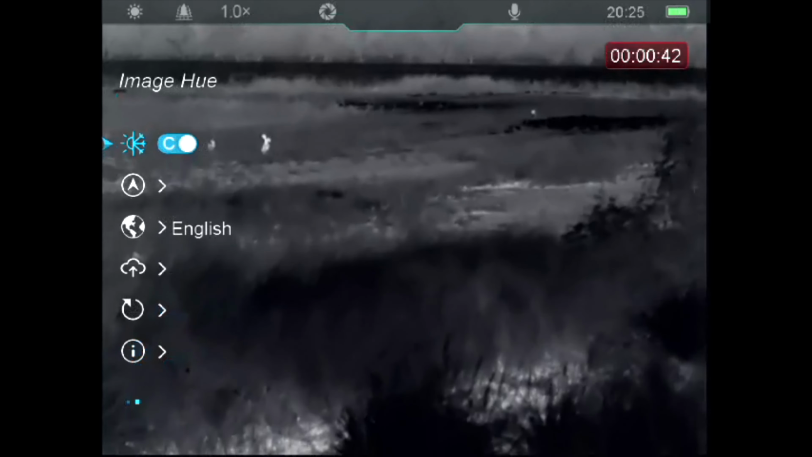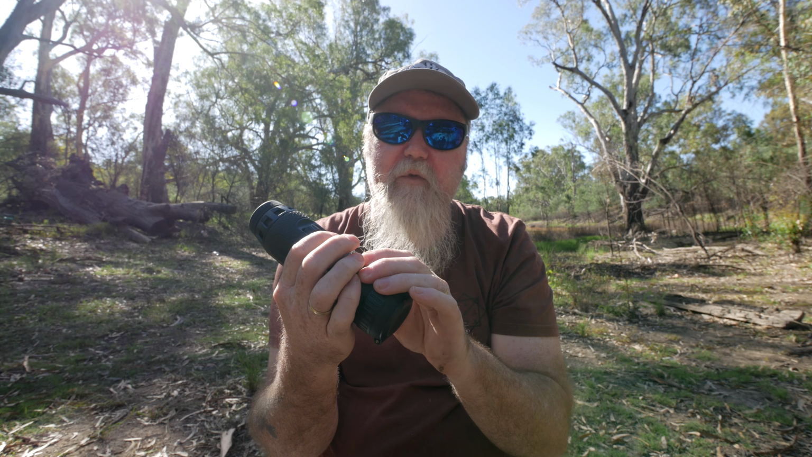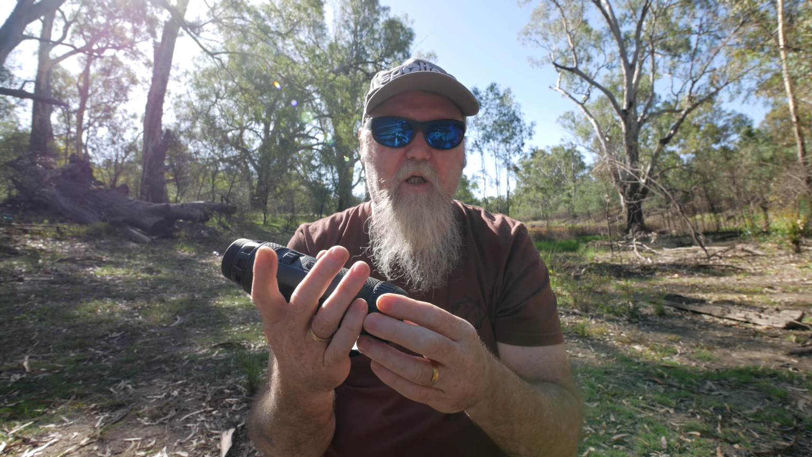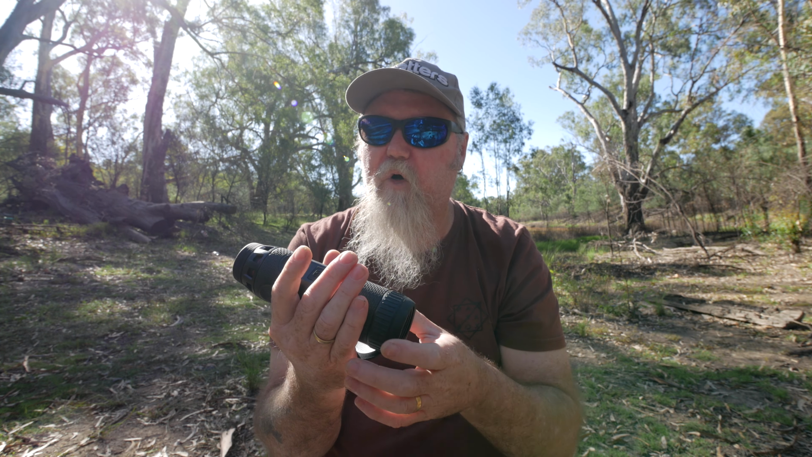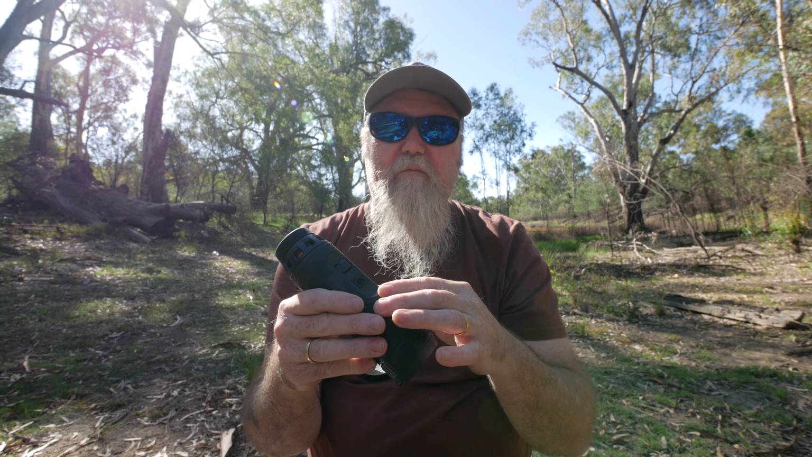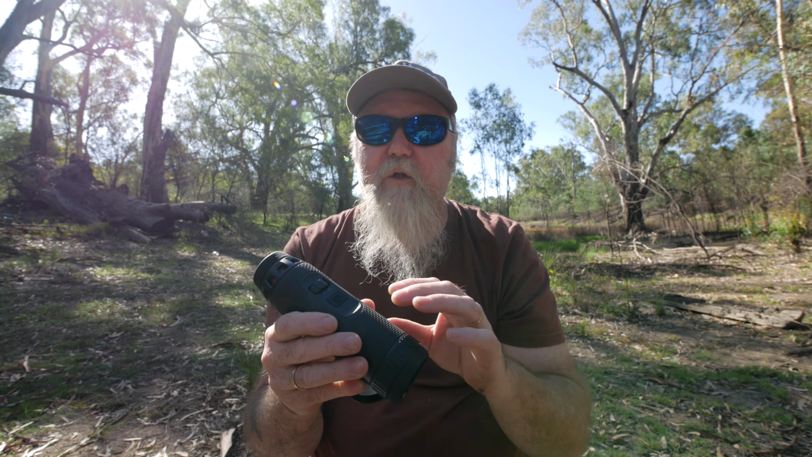Also the turn on: when you open it, it turns the unit on, and when you shut it, it turns it off. When you shut it, it comes up on the menu, and you can interrupt it by pressing a button, and it puts it into standby mode. So you don't have to have those long startup times. You can just shut it, hit the button, and it's in standby mode. That's really handy.